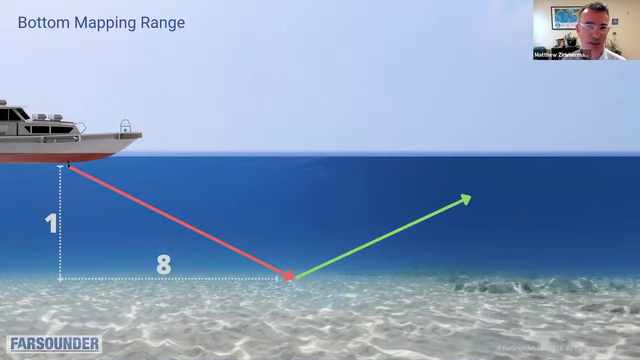And it turns out that that angle is about 8 to 1. So about 8 times the depth below the sonar is where our systems transition from backscatter mode to a forward scattering mode. And we're able to map the seafloor out to at least 8 times the depth below the transducer.